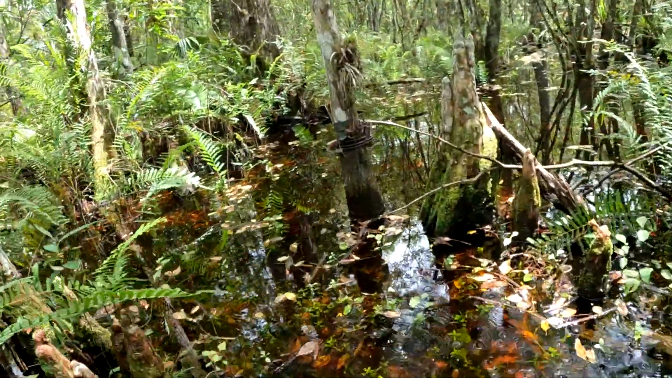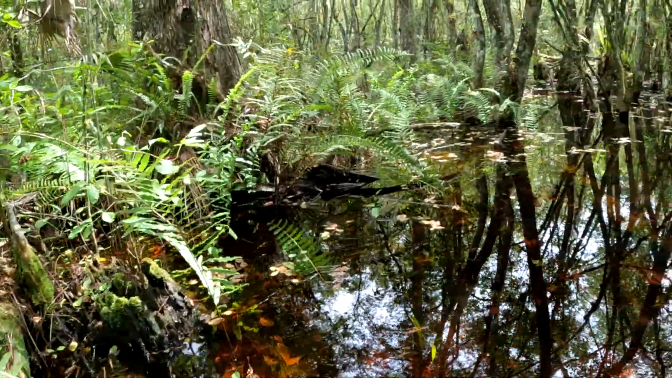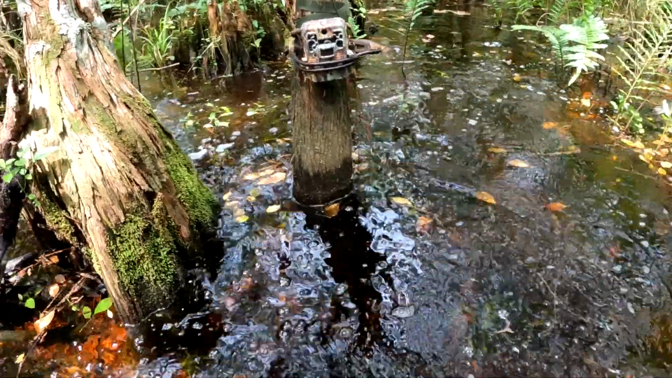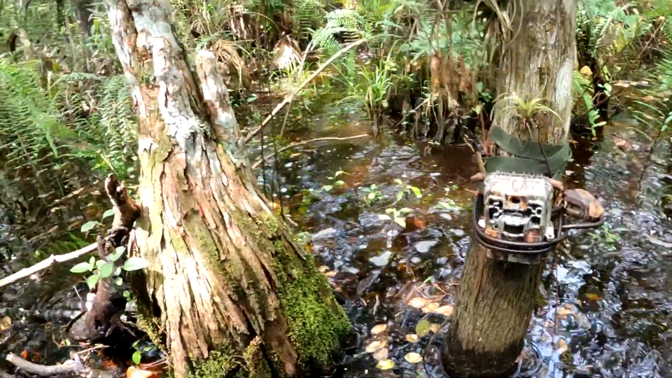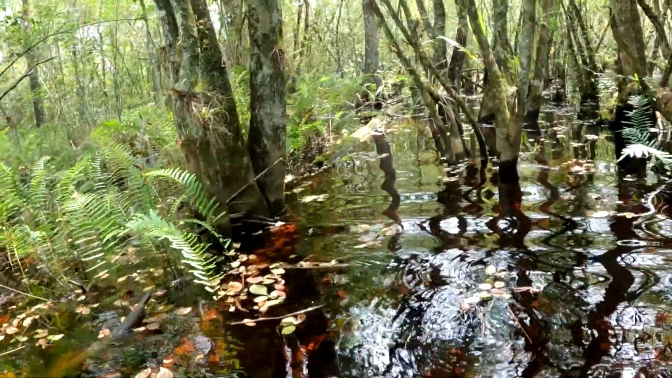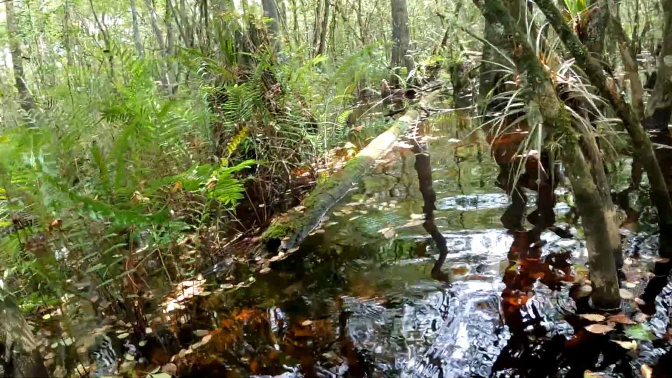Oh, barely. Another month, this thing might have been underwater. There she is right there. Hey buddy, are you working? Oh man. You can see right through here, there's just a really pretty sloughy area.